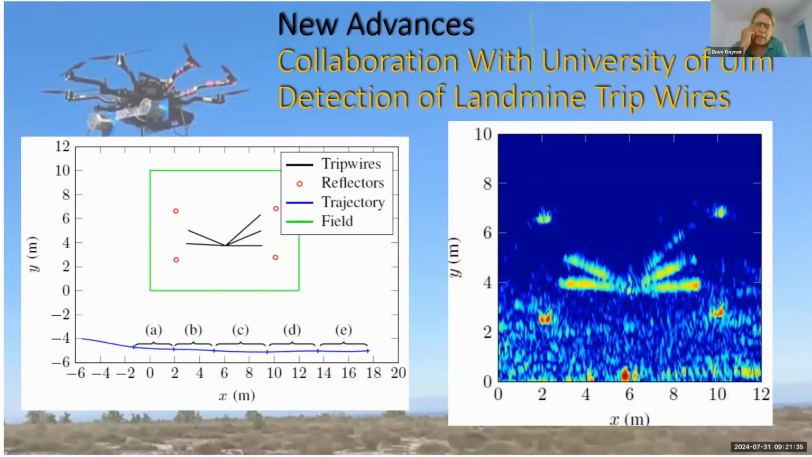And lately, we've added to our team the University of Ulm. The reason we've added Ulm is that Christian Waldschmidt is the head of the Institute of Microwave Technology, and they use a similar synthetic aperture radar, and they can detect 0.5 millimeter diameter tripwires between landmines.